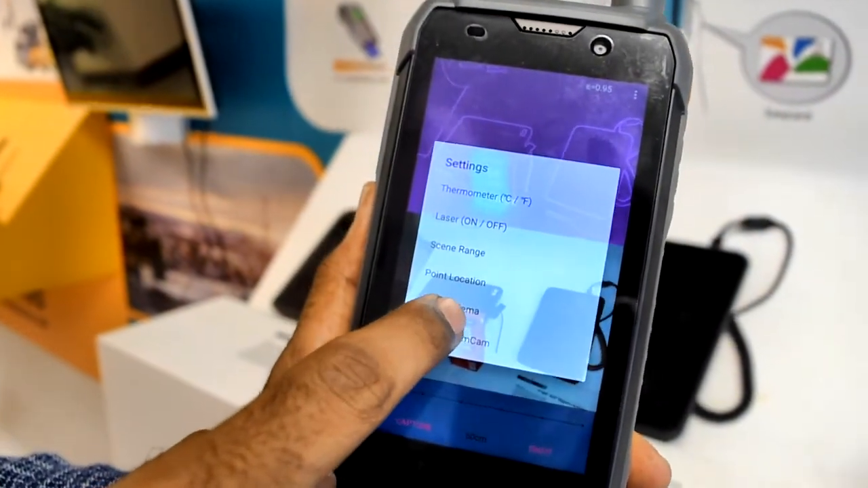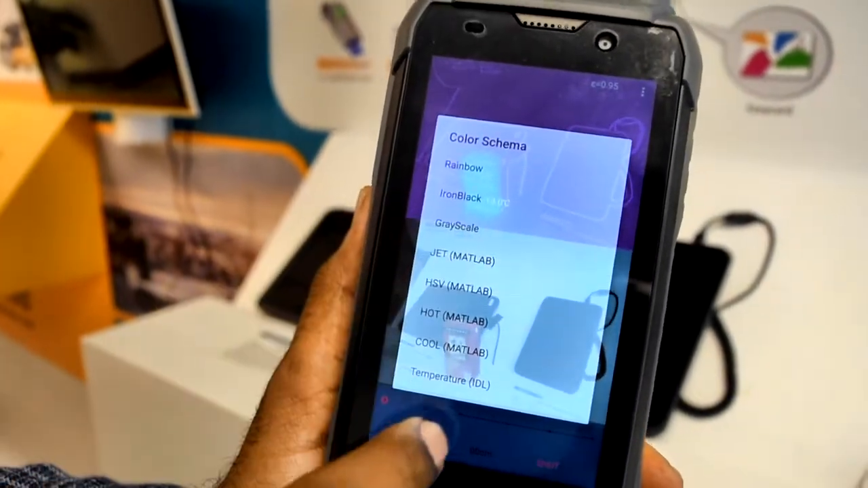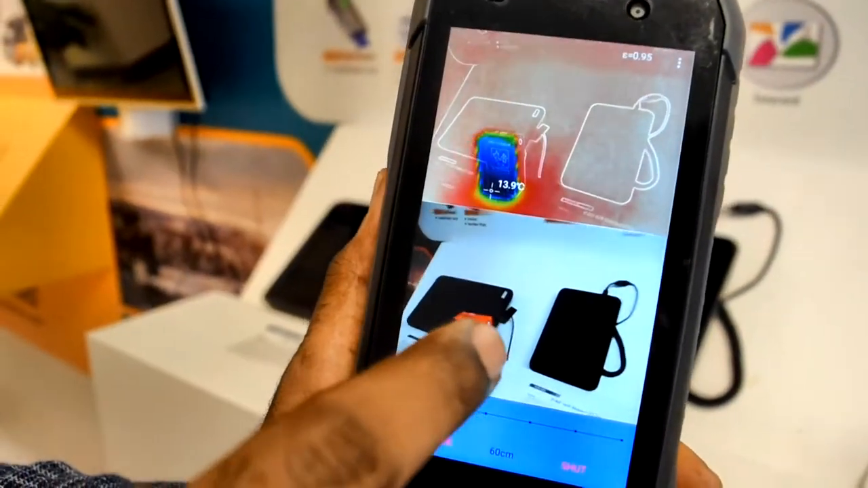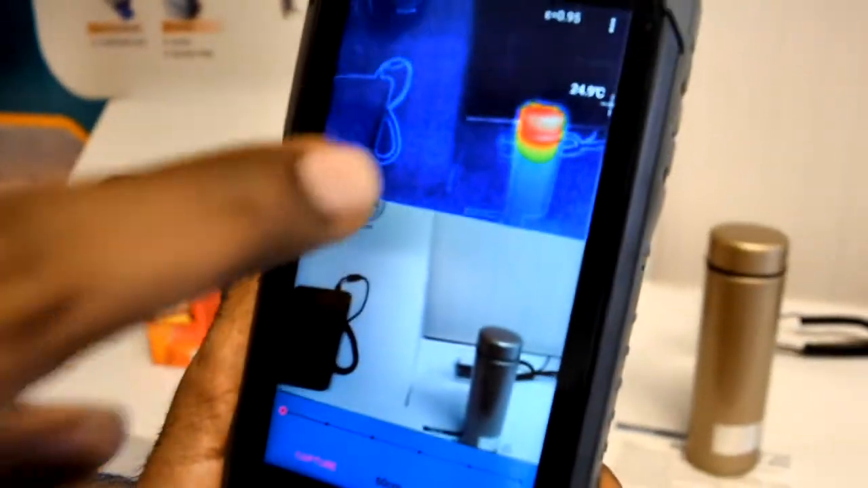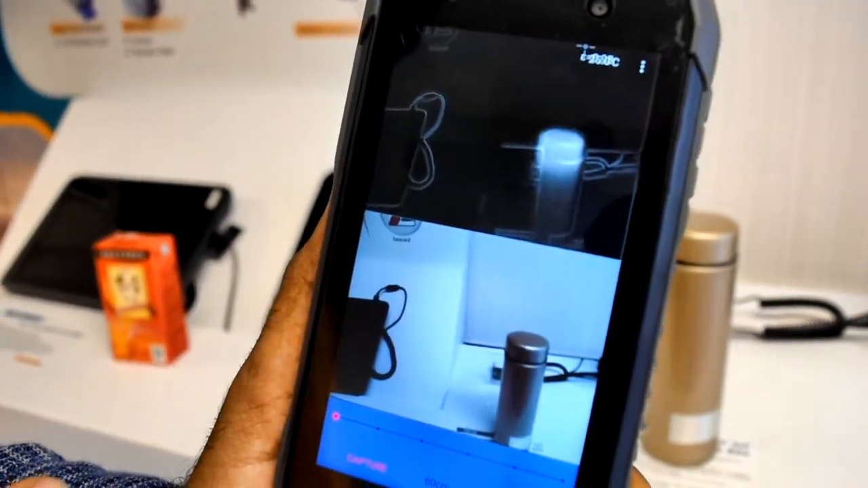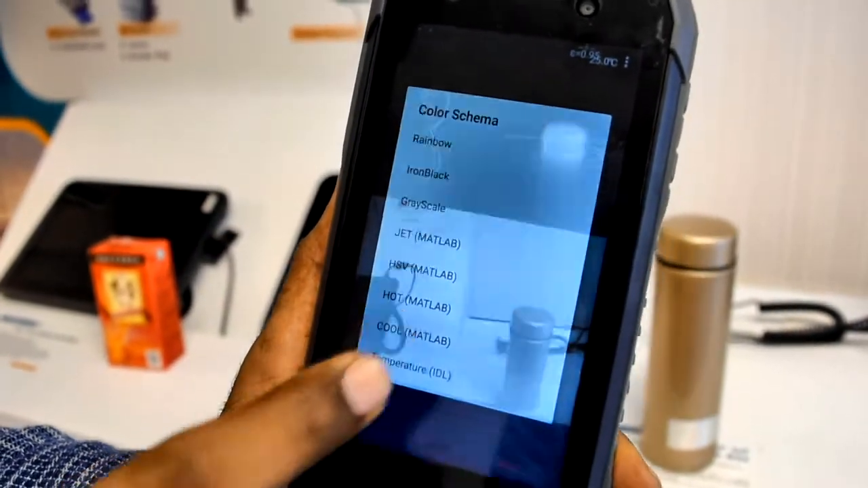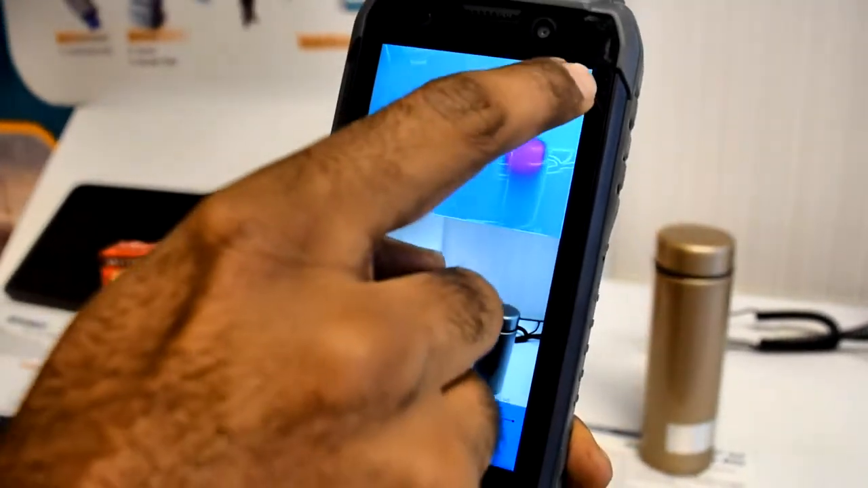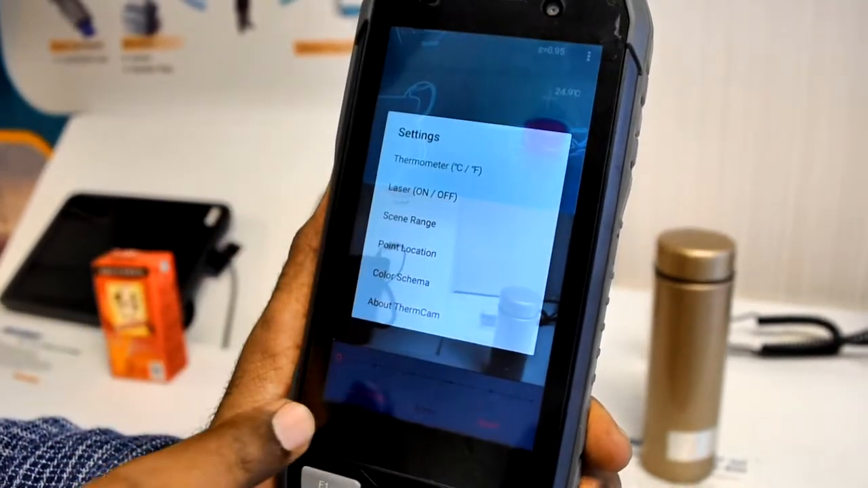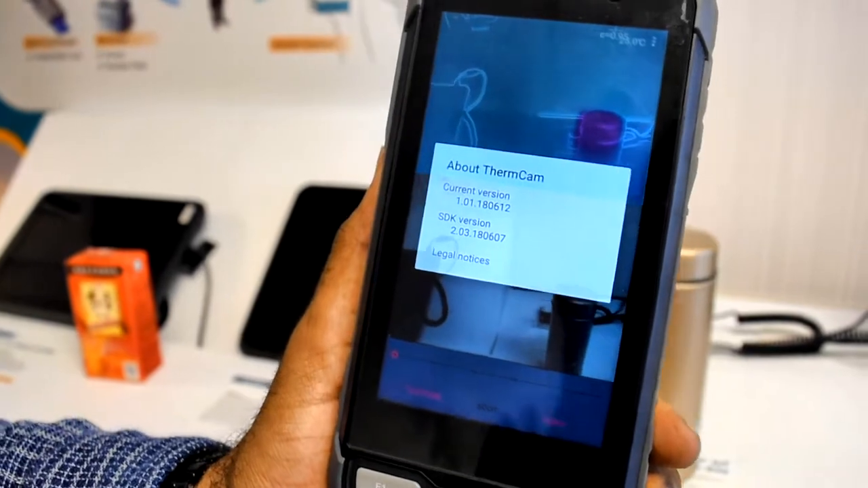I'm going to have more settings here, the color scheme. We offer more than 8 color schemes here, from rainbow to grayscale or the coolest one. So you have different options here to play with. The final one is the thermal camera application, where we can provide the current version and the SD version.